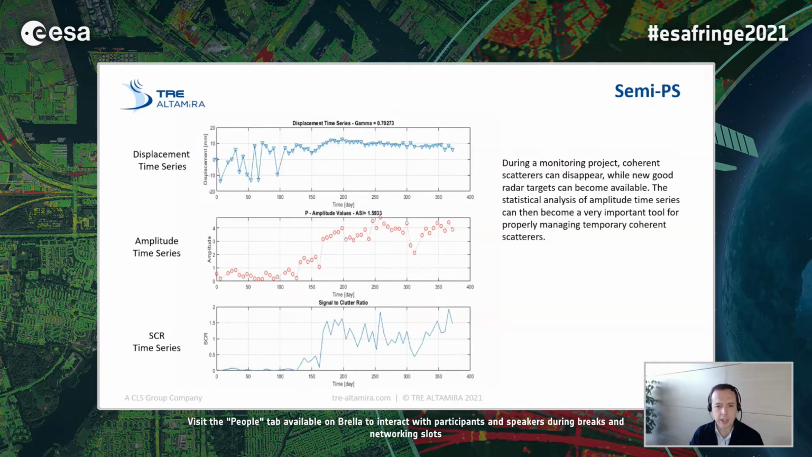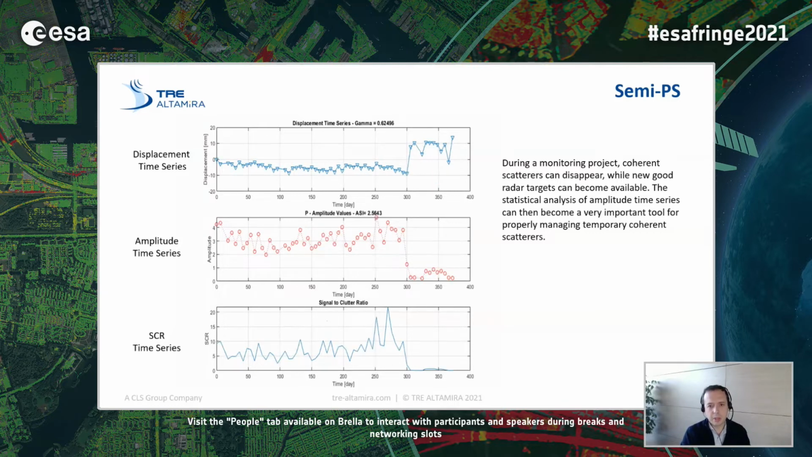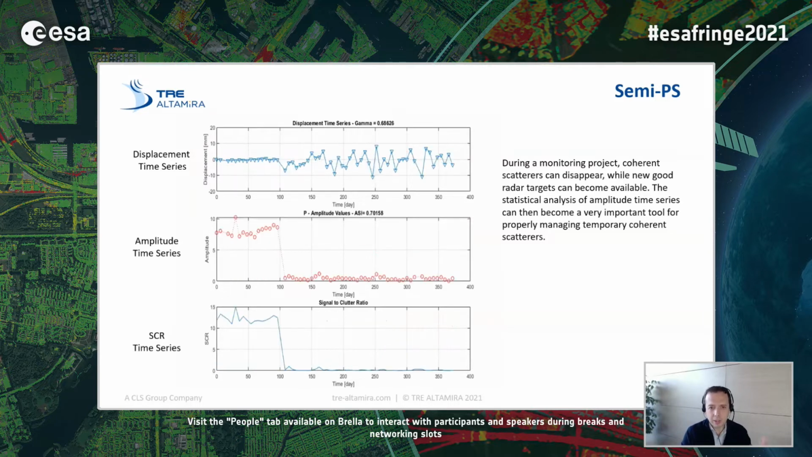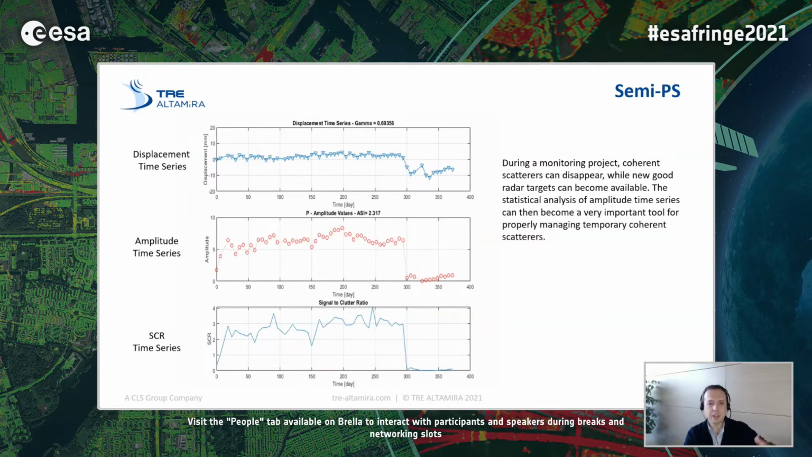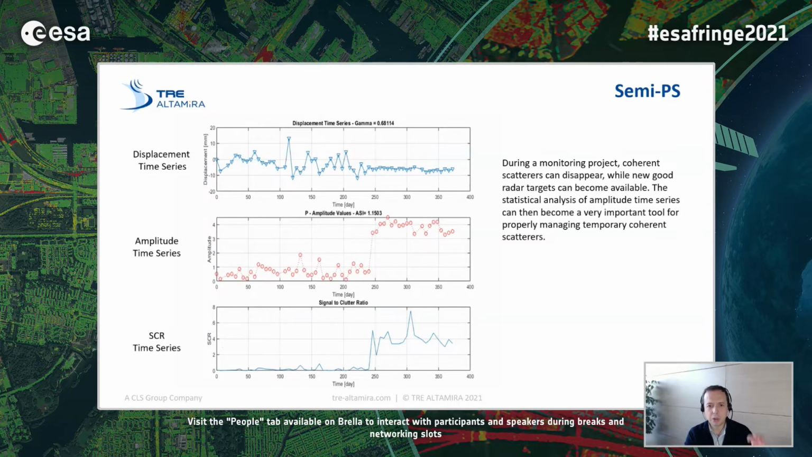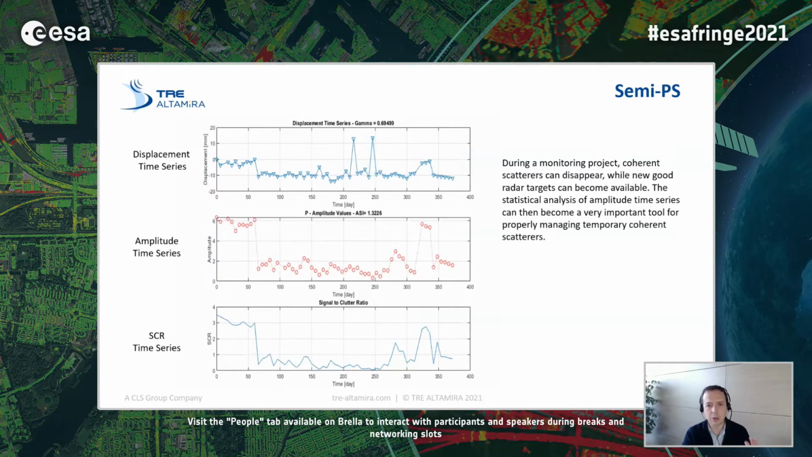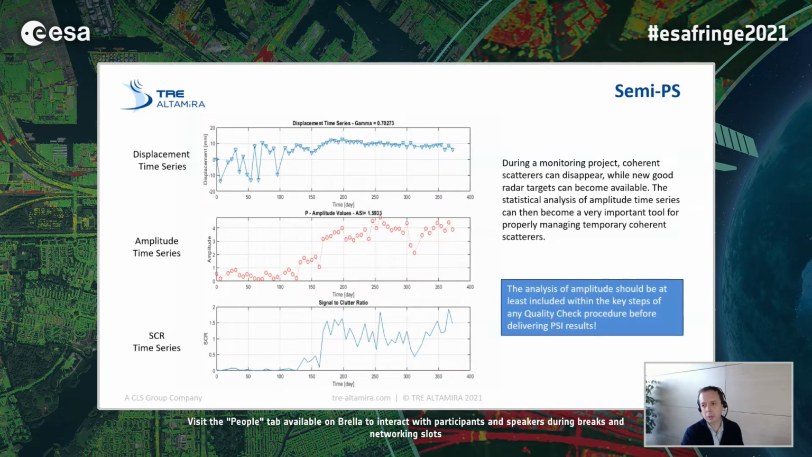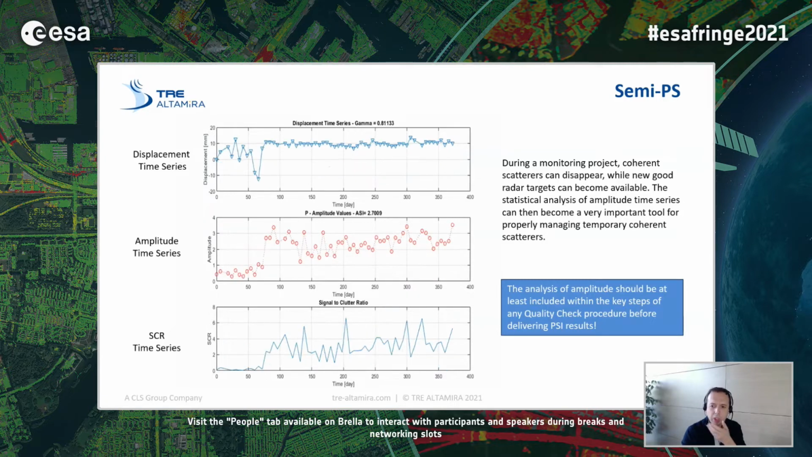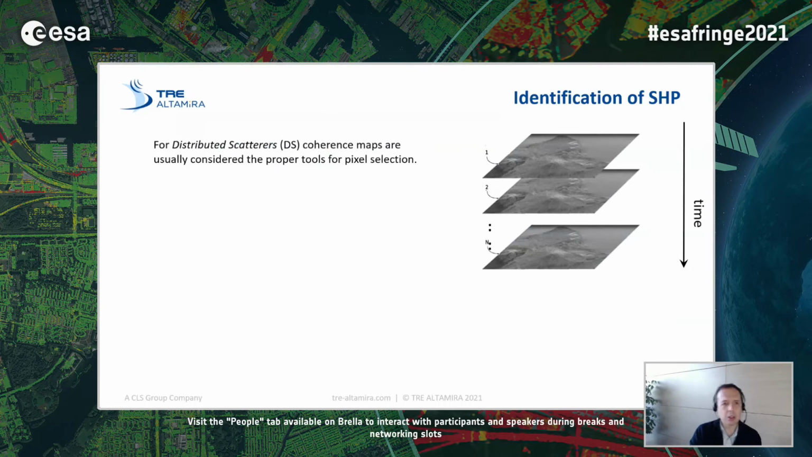In this animation, I've just tried to report some examples, but again, there are really many pixels, typically even just in urban areas, in a multi-year data set, where you have changes. And it's very important to highlight where the phase data we are reporting are not at all reliable. So the analysis of amplitude should be at least included in any key steps for quality check procedures before delivering PSI results. But what about DS?